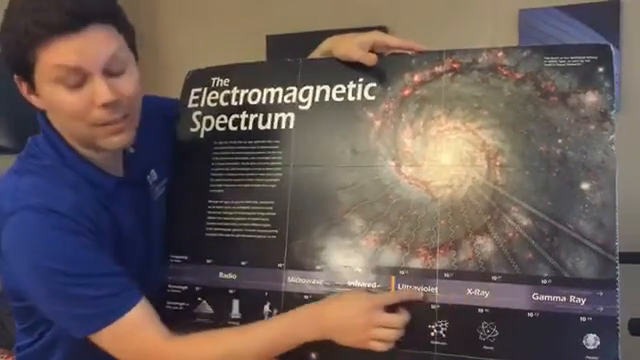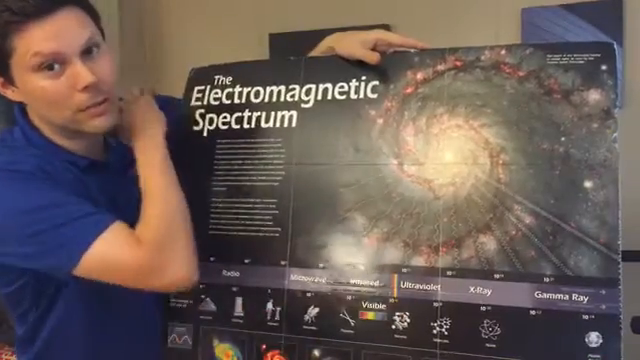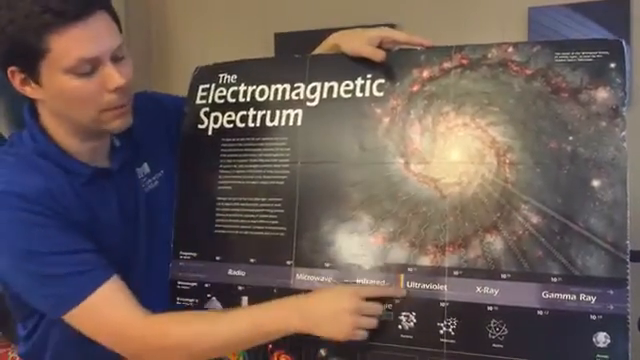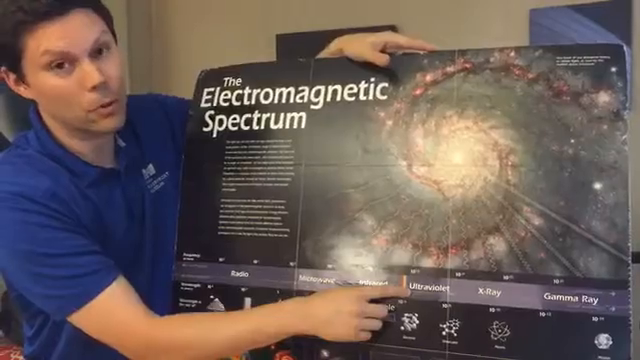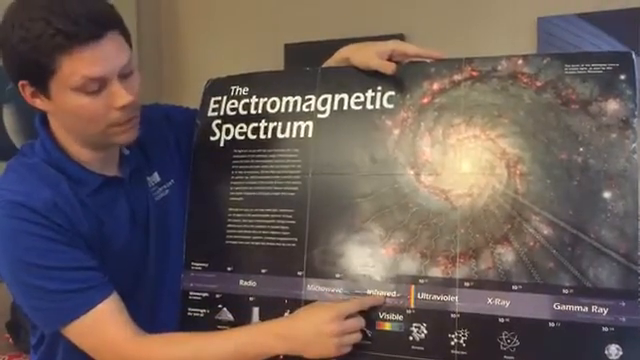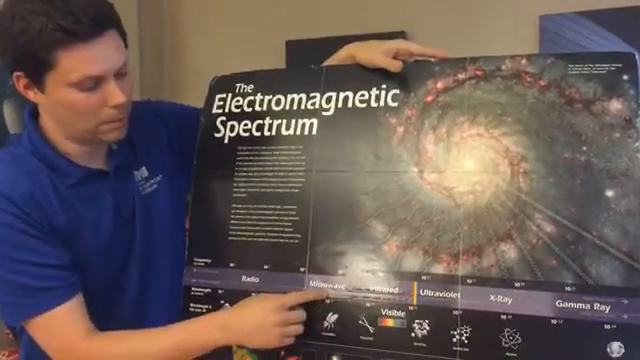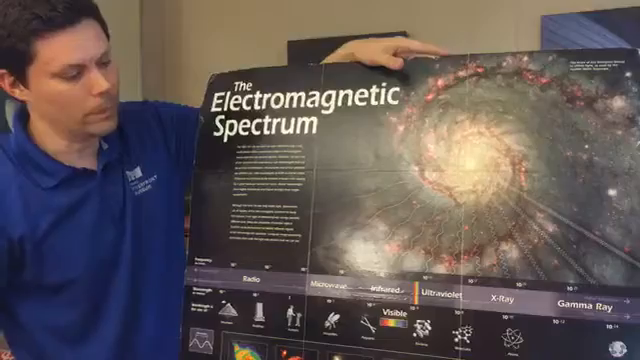And because these are dangerous, we're lucky they're blocked. We have to wear extra sunscreen protection during the summertime to help protect us from the ultraviolet light of the sun when it's up really high in the sky. Also, the infrared light, a lot of it is blocked by our atmosphere, but some of it gets through, and some of the microwaves and the radios get through as well.